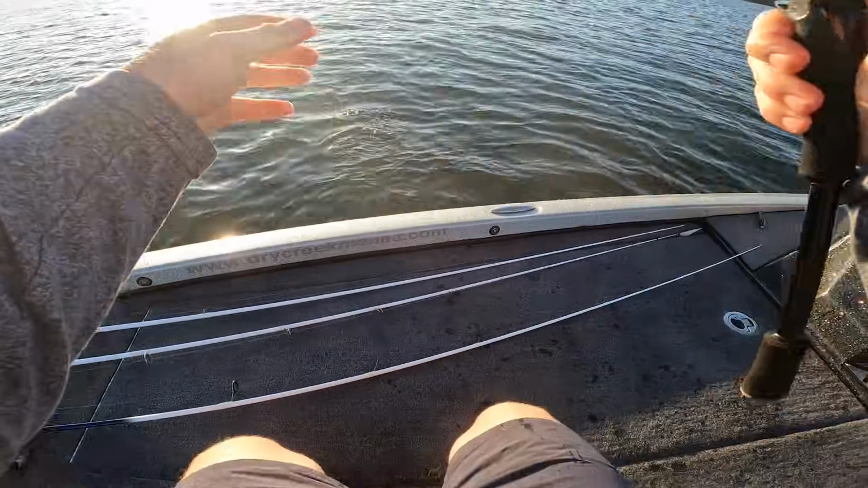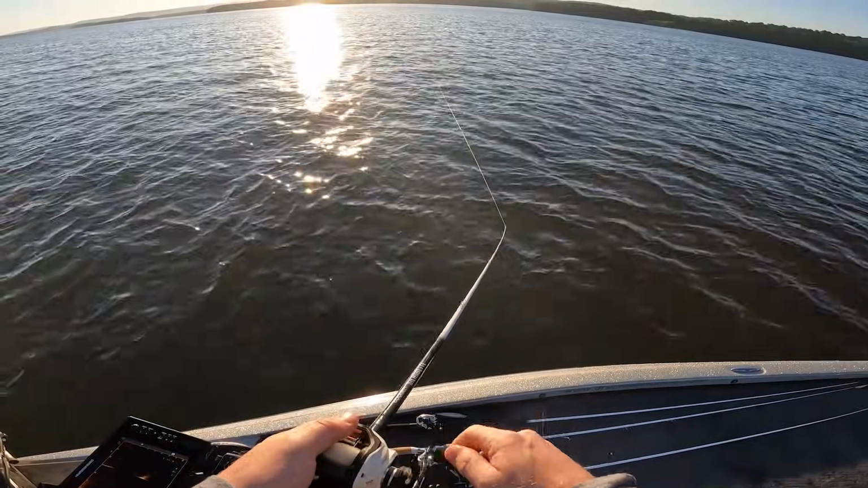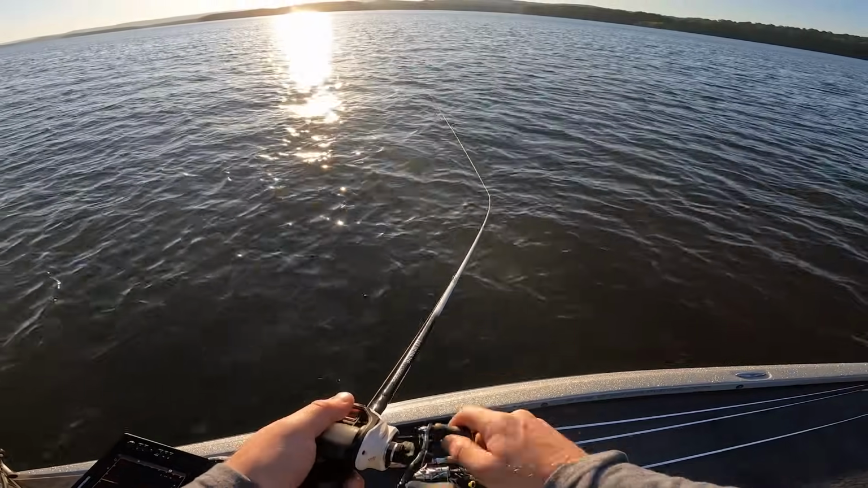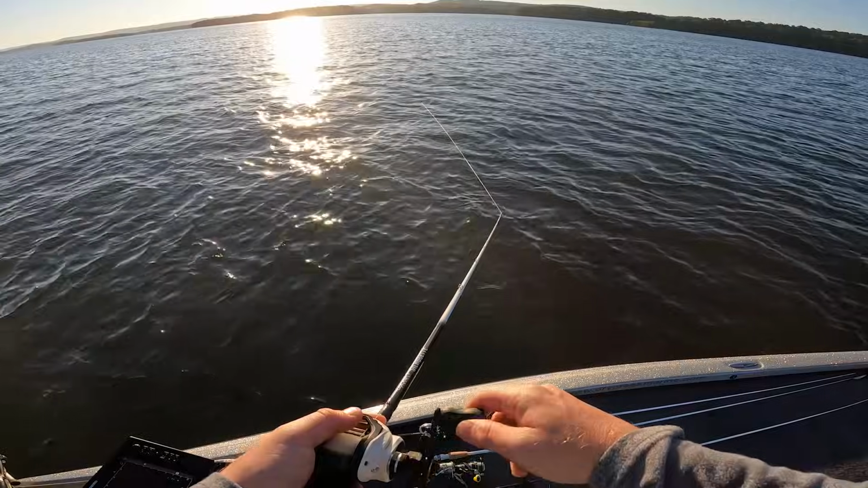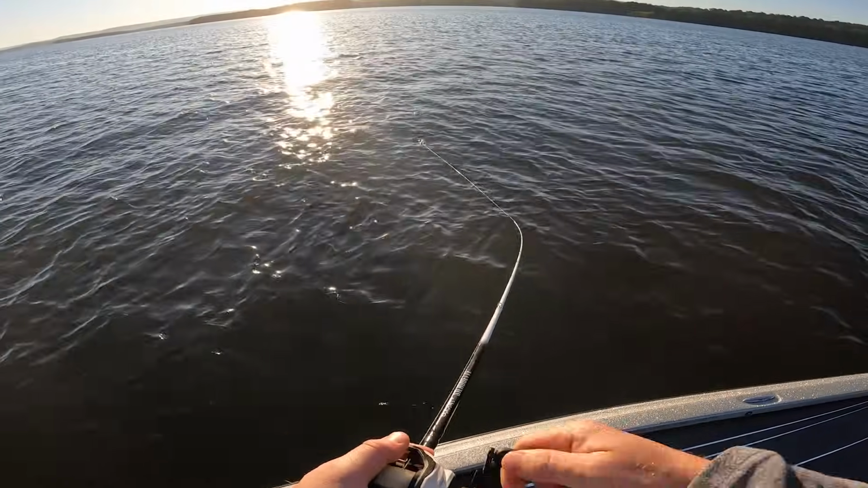And I'm soaked. I am soaked now. Here I am, excited to use my Megalive, come to a grass flat to throw a chatterbait. Like, that makes sense, boys.